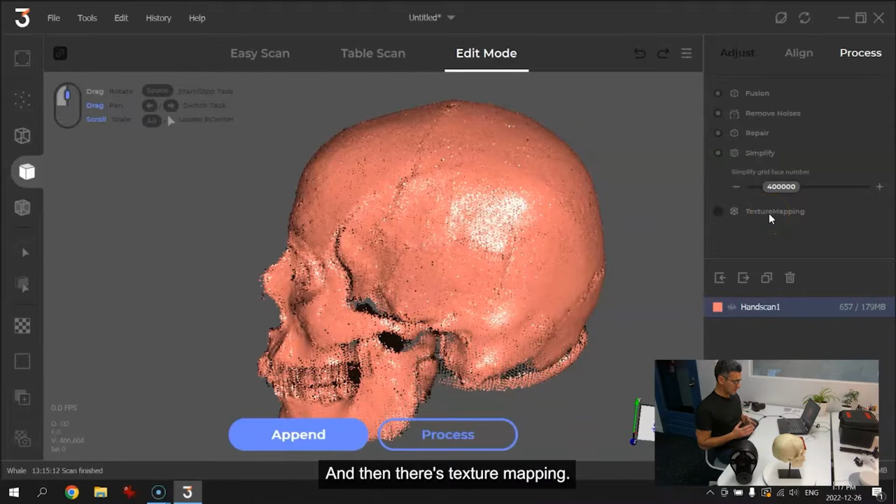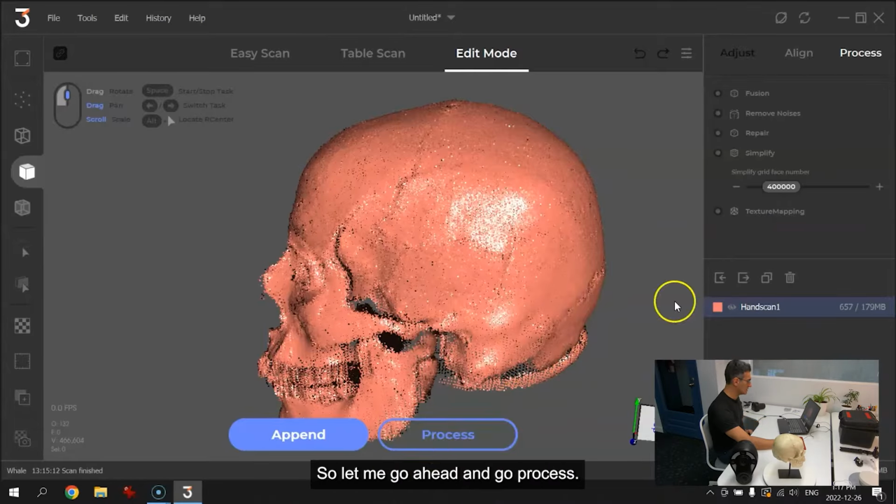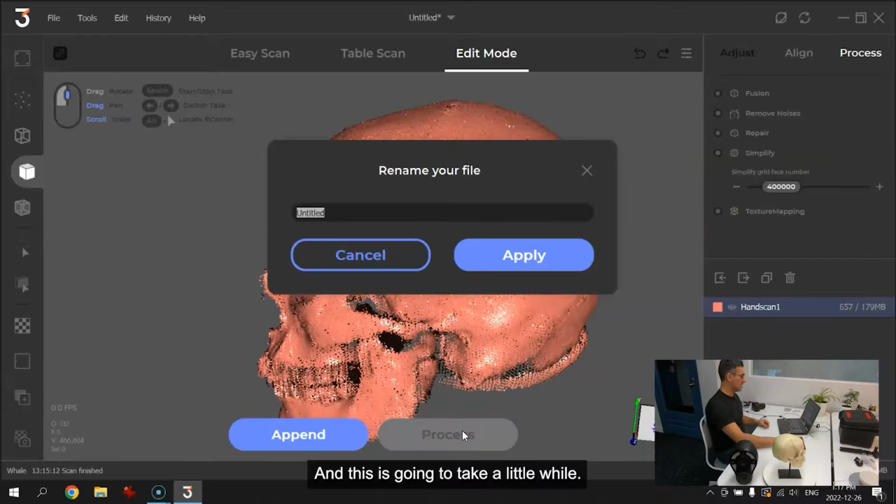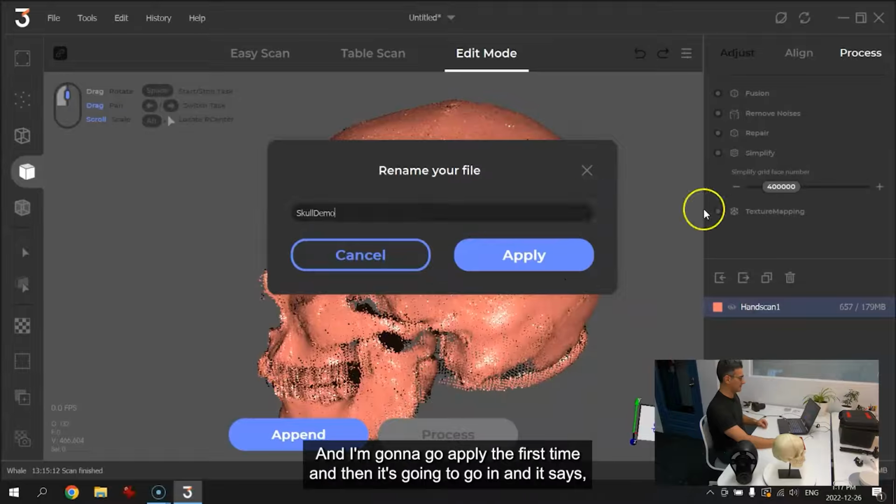And then there's texture mapping. Now I'm gonna turn this on, and we're going to give it a go and see what happens, but I'm going to highlight some things here. So let me go ahead and go process, and this is going to take a little while. It says rename my file. So I'll just call this my skull demo, something like that, and I'm going to go apply.